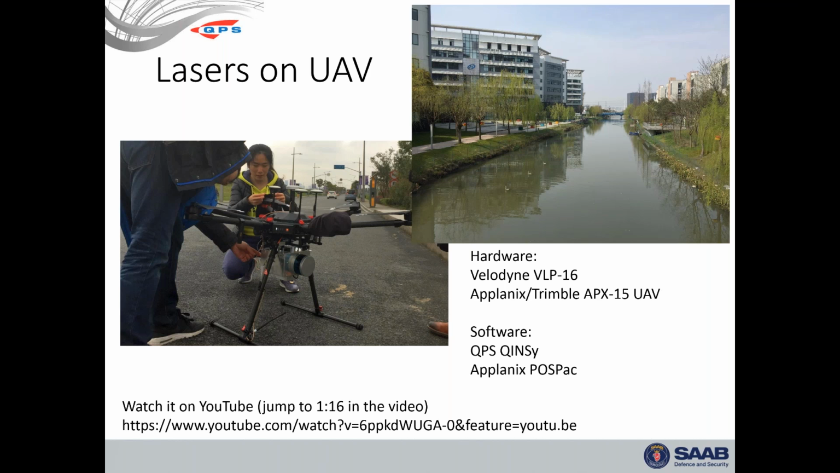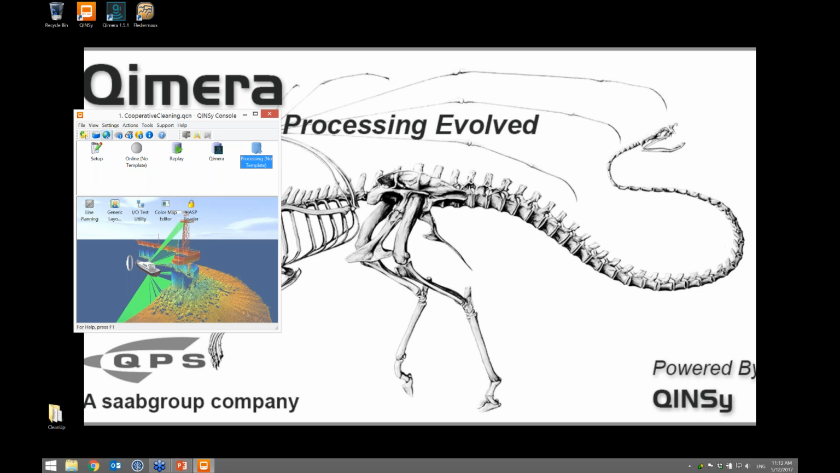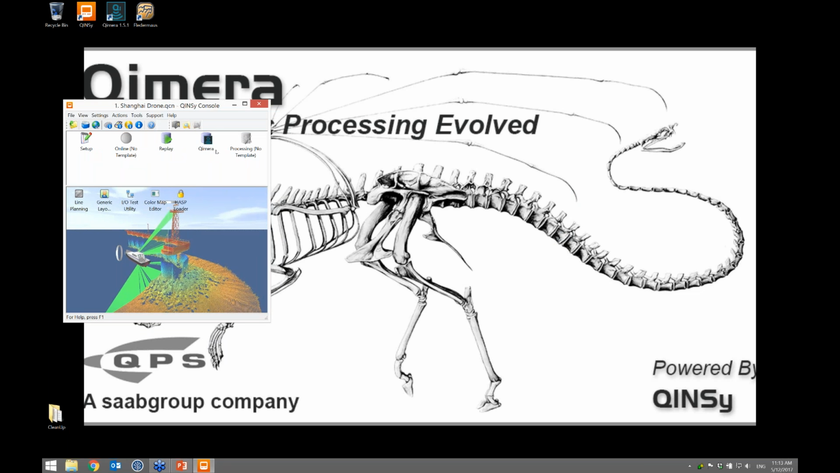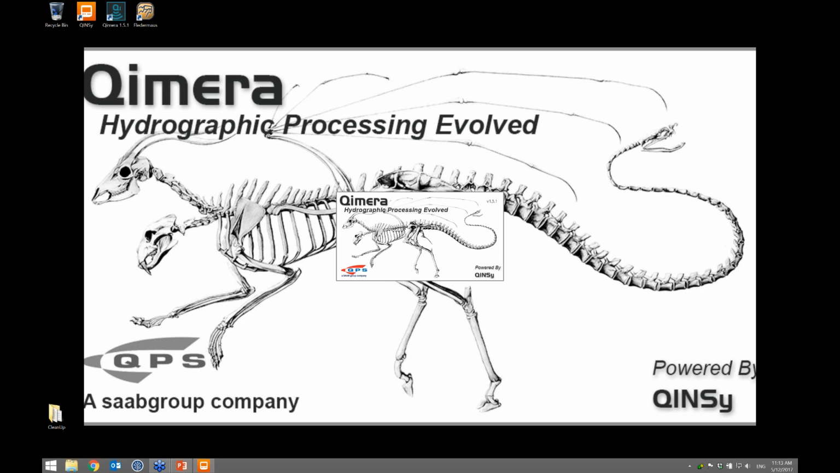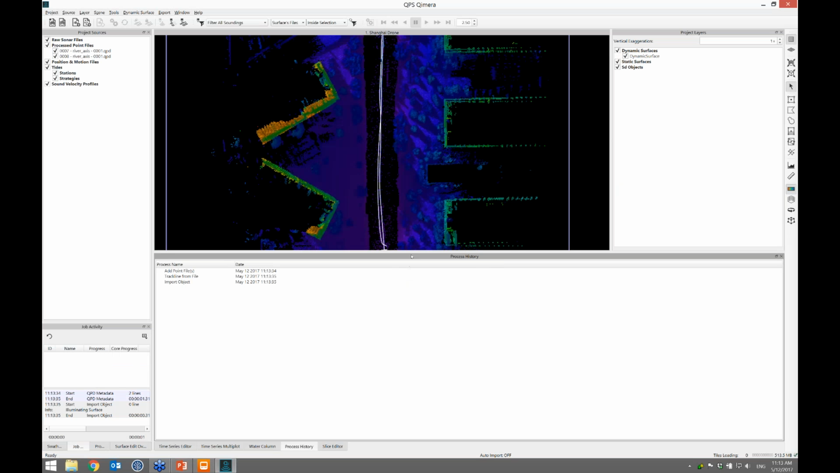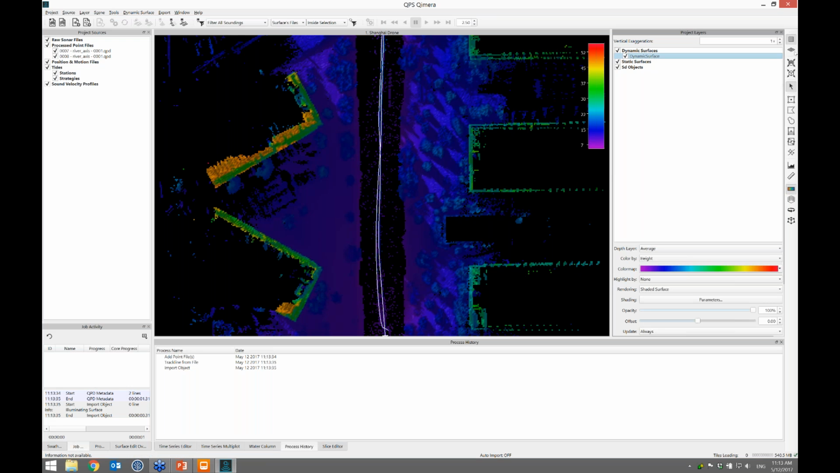So Qimera now supports laser systems from Qinsy. And so what I'll do is I'll go to Qinsy and I'll switch to the laser project. And again, in the new 8.16 Qinsy, if you have a project loaded, maybe you came offline or you just finished replay, you can go into Qimera directly. And it will prompt you if you want to bring in data for point cleaning or just sonar processing, in this case laser processing. So we'll say no thank you, just the point cleaning. So it brings in the dynamic surface that you created online.